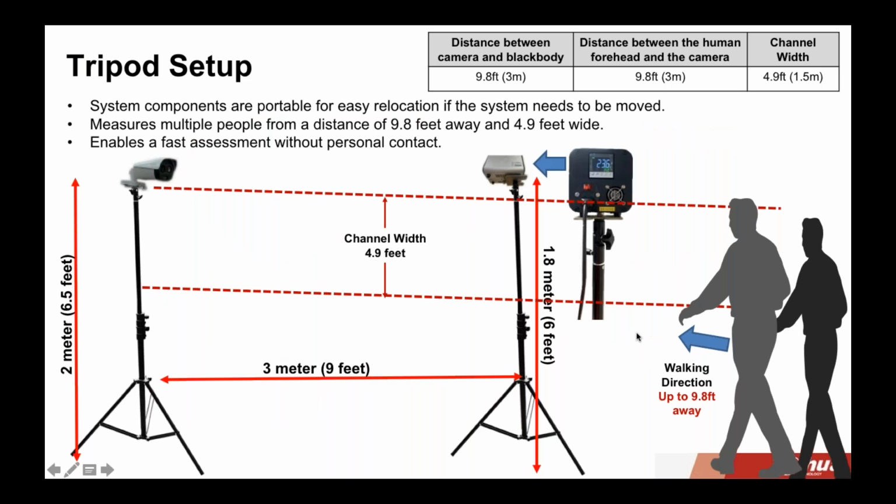So here's the setup recommendation. What's great about this, and this is how it will look when you set it up, is that it's portable. You're easily going to be able to relocate it if the system does need to be moved. So if maybe you have to go remote and go to a different location for some reason, it can easily be taken to another location.